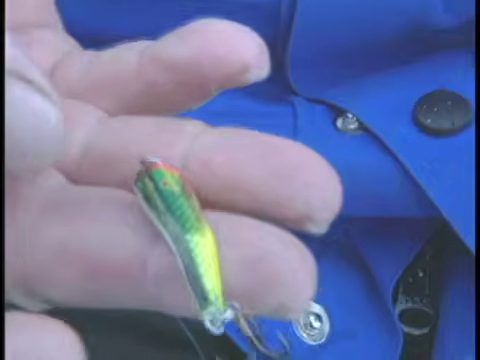What my Vexilar has taught me over the years is to move to the fish and not wait for the fish to come to me. It's also taught me to change my lures and presentation to the mood of the fish, and not fish with the same lure all day if I'm not catching anything.